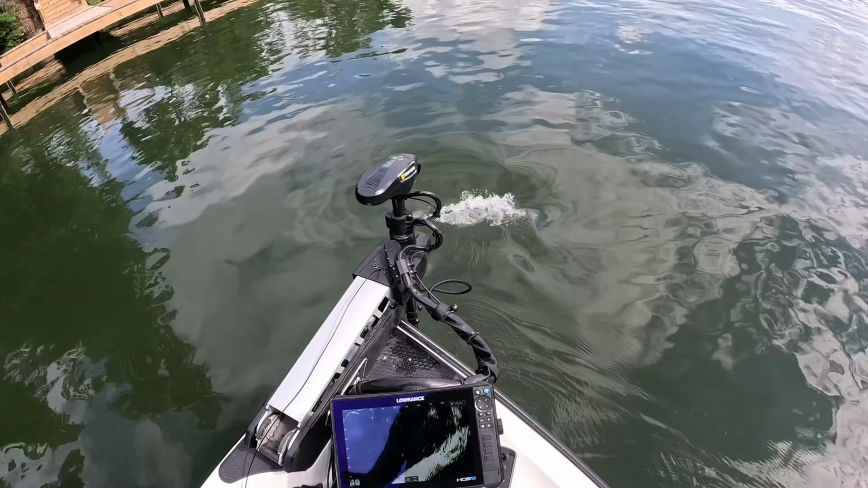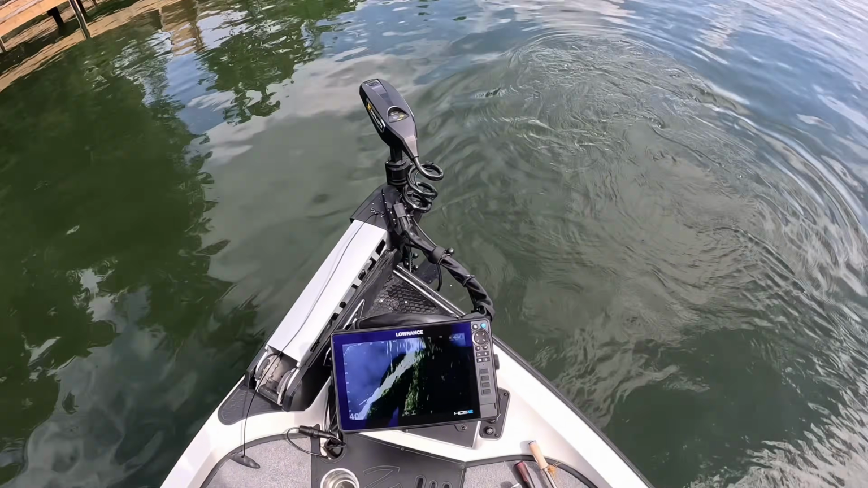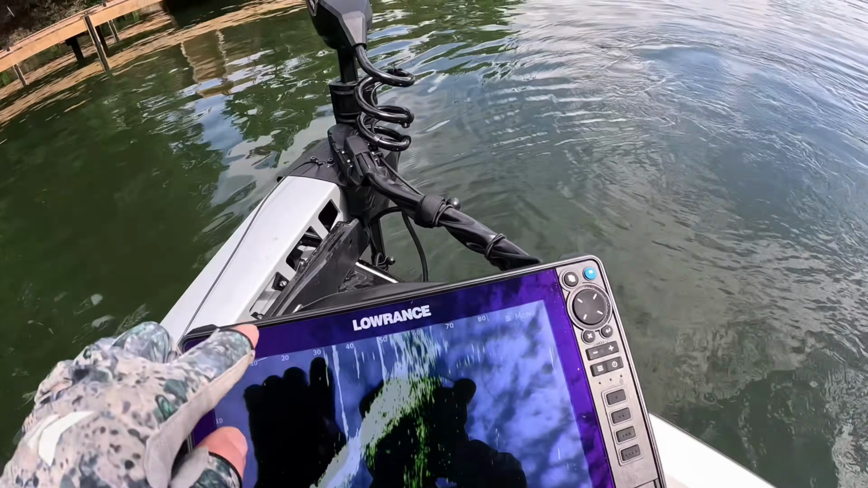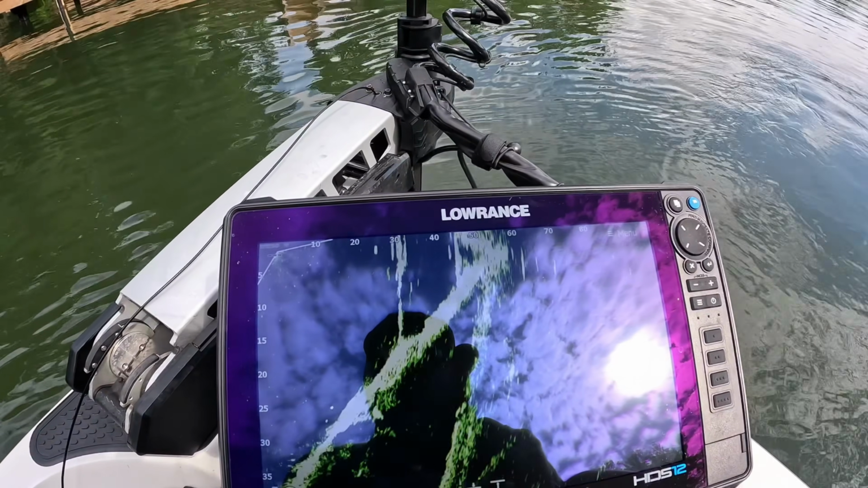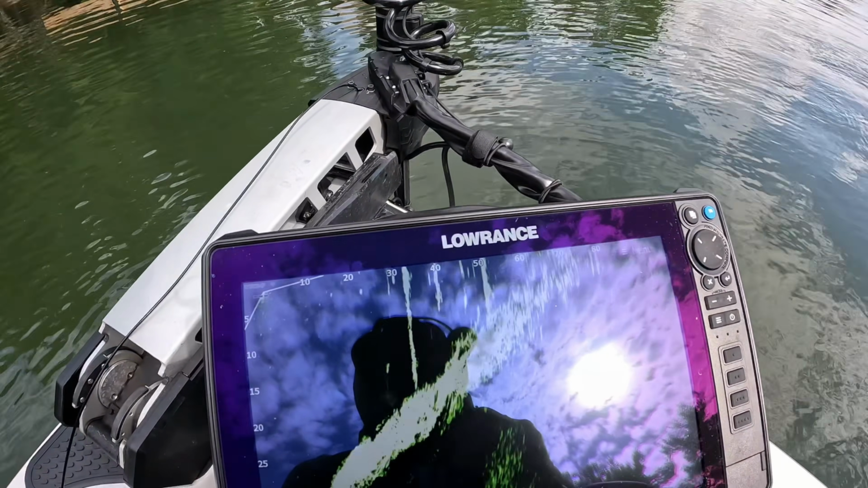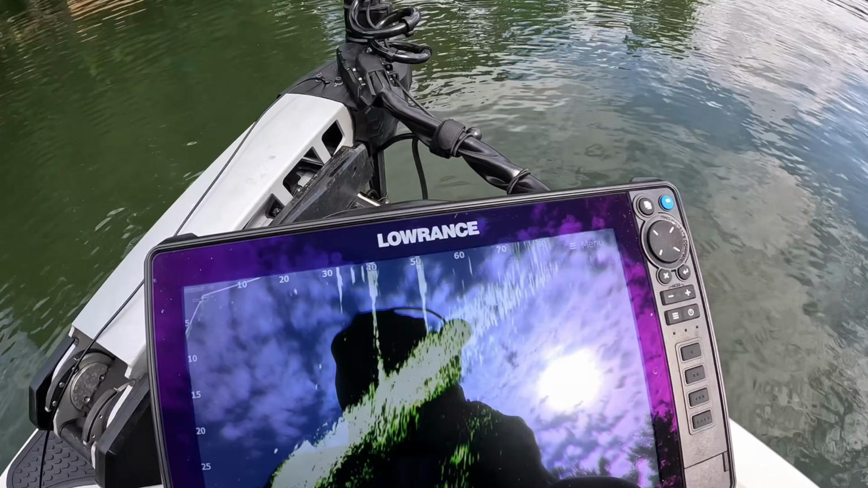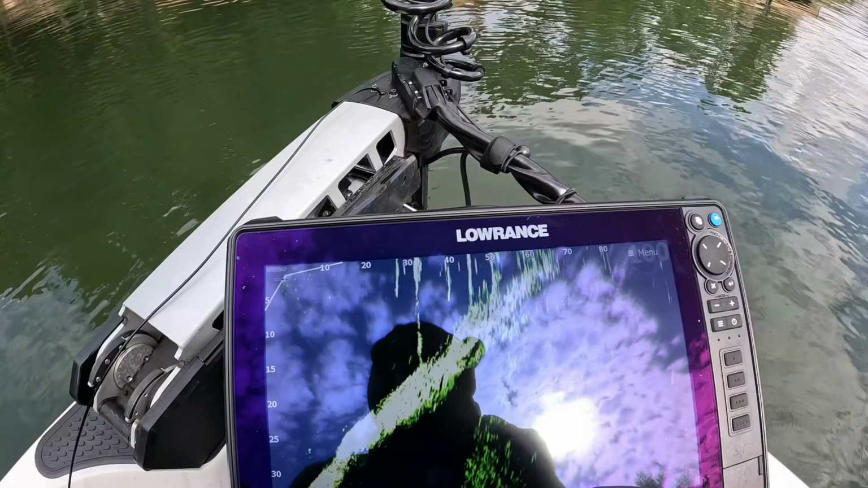Okay, so we've got our transducer adjusted. I got my trolling motor a little too high here, but check out the dock poles. Now you can see that they're pretty much, all of them are at a 90-degree angle with the top of the screen. Let's check that one. See those? So now we know that we've got our transducer angle in the correct position.